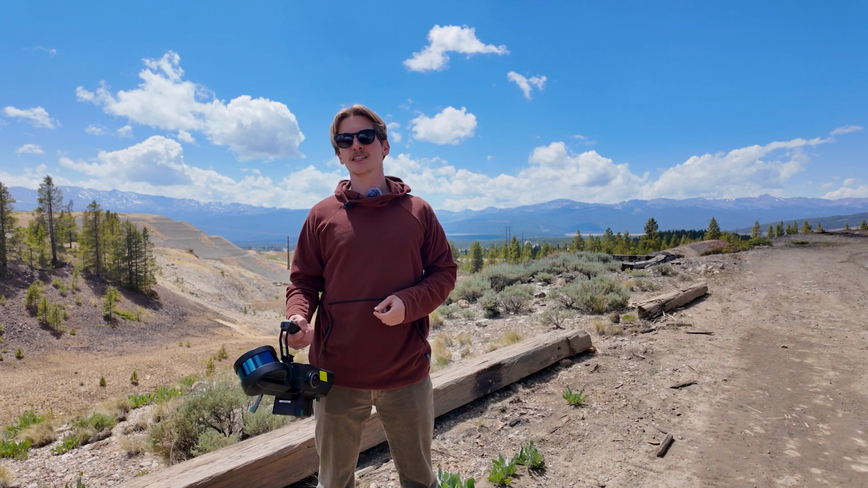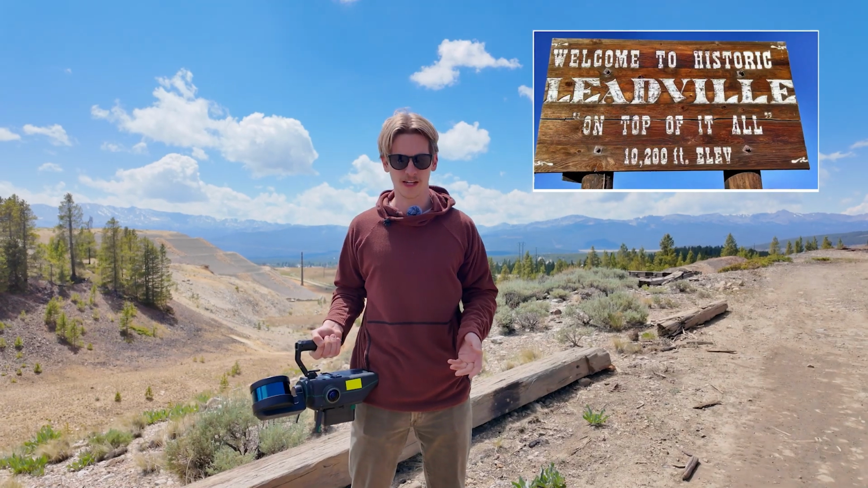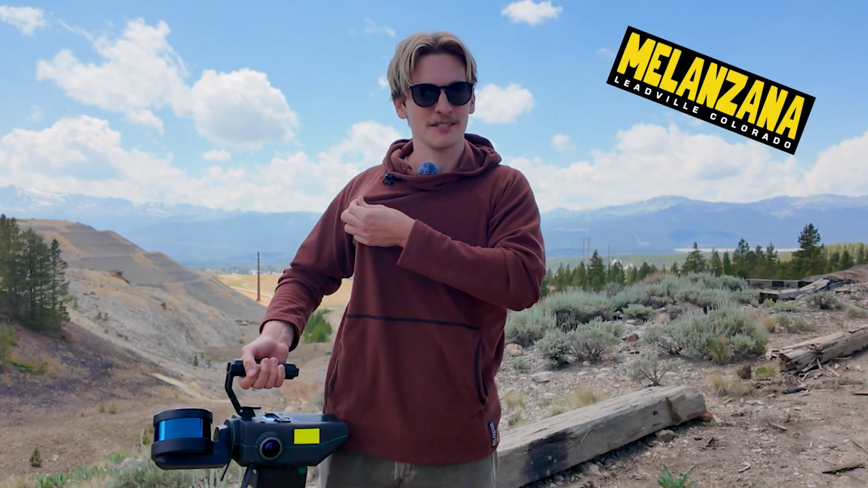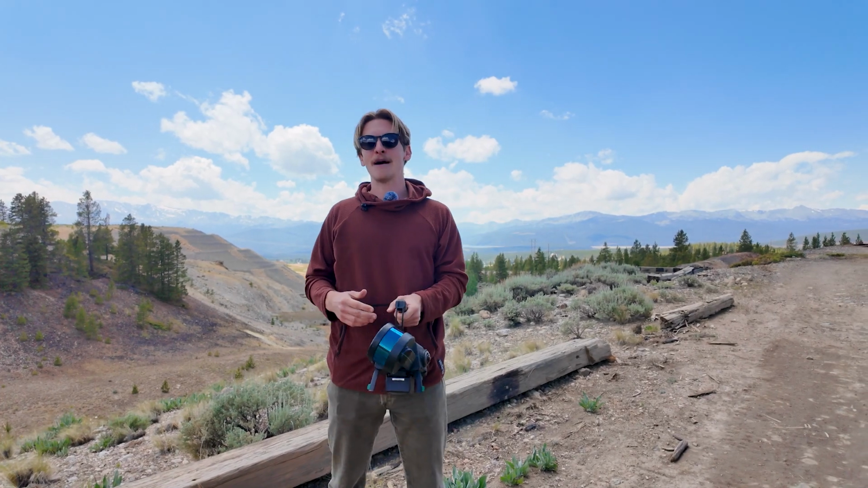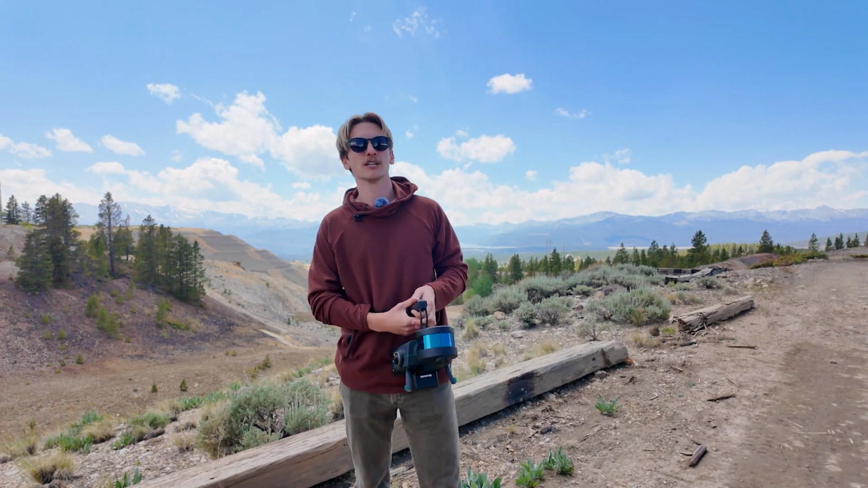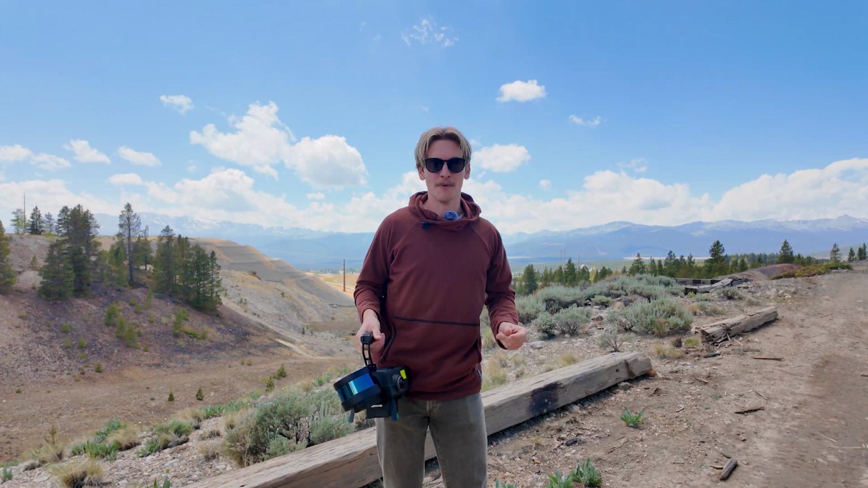Leadville is a great place to do altitude testing because it is the highest elevation incorporated town in America at over 10,000 feet. Leadville today is more known for its exclusive sweater wear, such as Melanzana, but it was once the silver mining and lead mining capital of the world, exporting something like 40 to 50% of all silver and lead. Leadville was once known for its crazy characters, such as Horace Tabor, and my favorite, Poker Alice. Look her up if you don't know who she is.